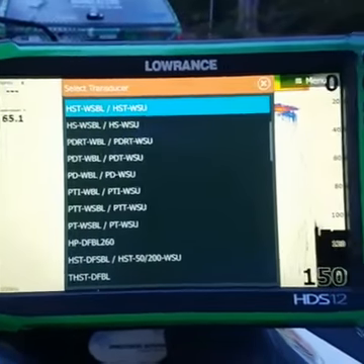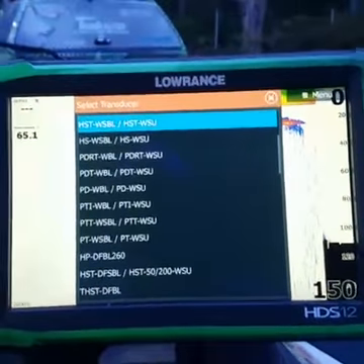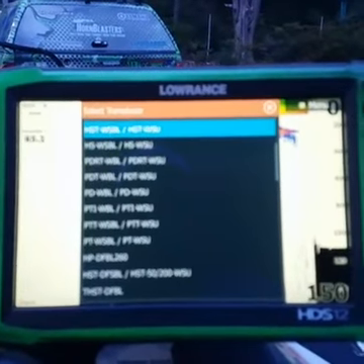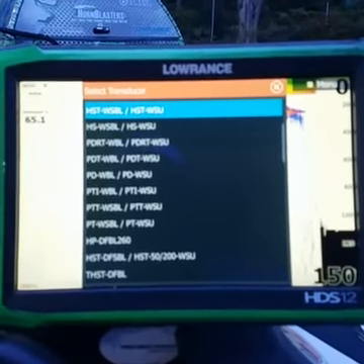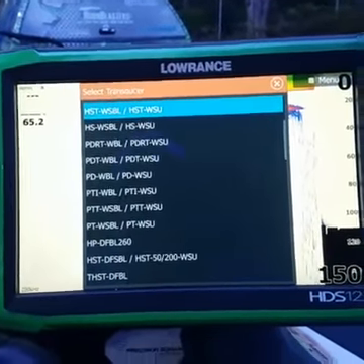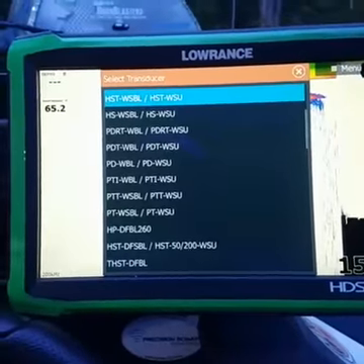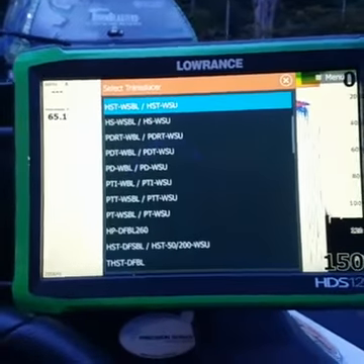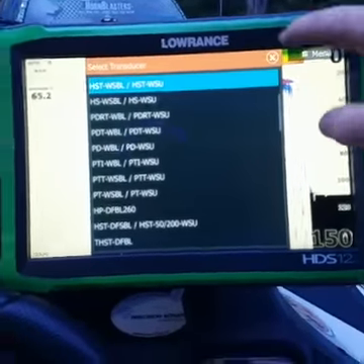I'm actually running two of the transducers. I've got an in-hole I run on my left 12, and I've got an outer hole, pretty much skimmer transducer, that I run on the outside of my hull, just because I want to see the difference, and I like looking at different frequencies, that's very close.